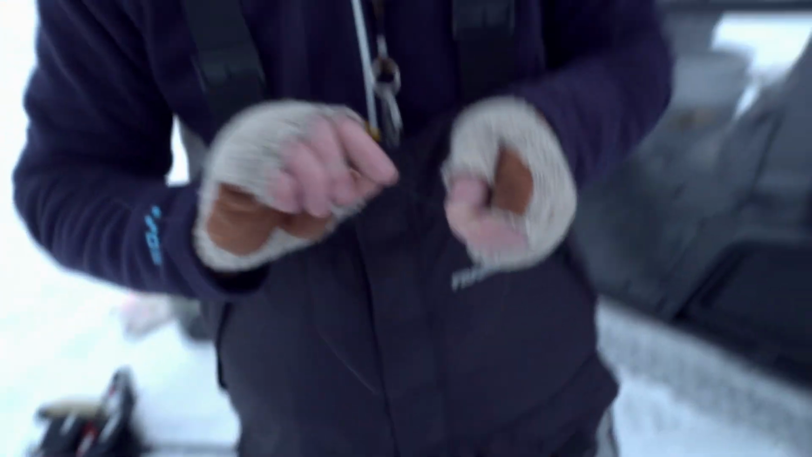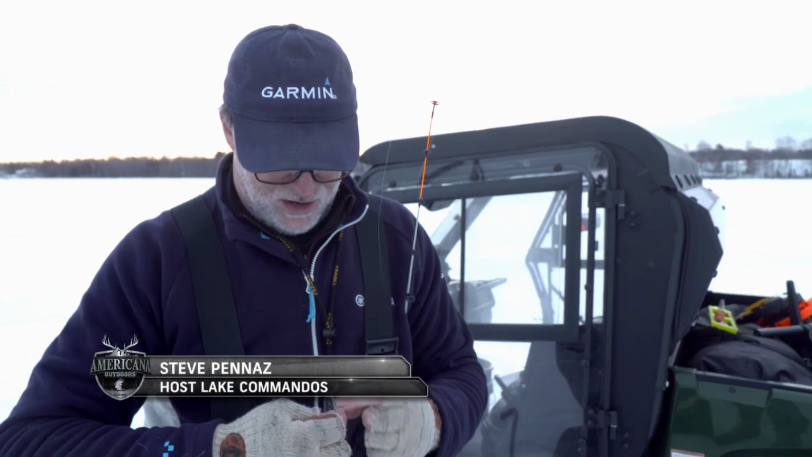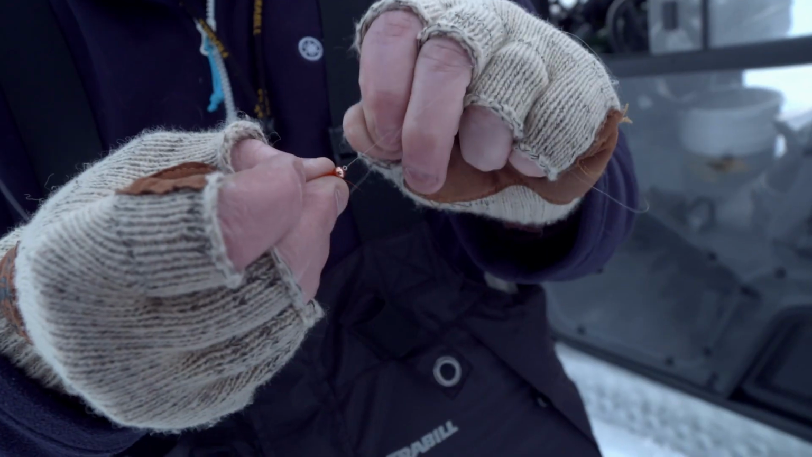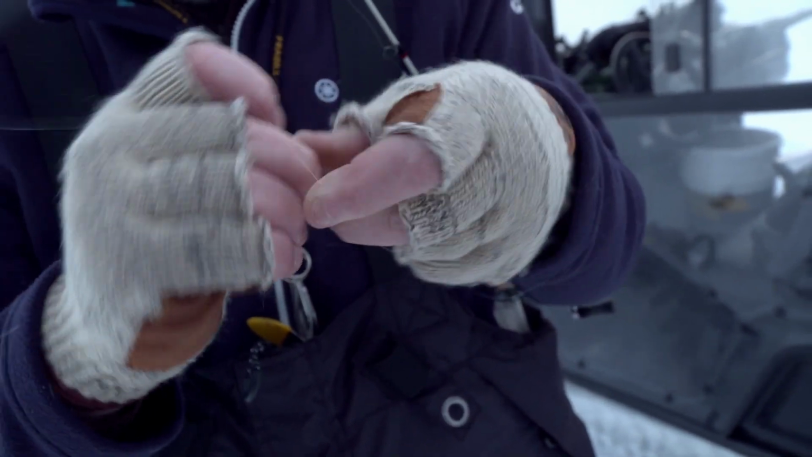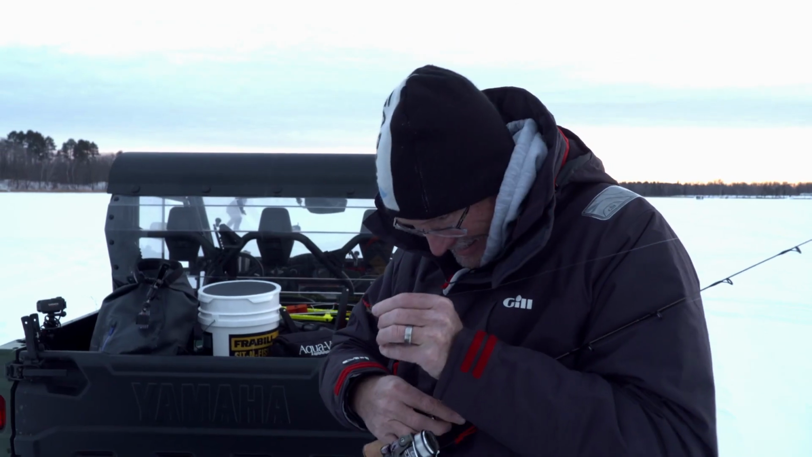And we've got 4-pound mono on here. Mono performs well in the shallow water. If we're gonna fish deeper water, we'll go to a braid or a super line, just for no stretch and sensitivity in that deep water. This is by far and away the smallest bait I've ever tied on in my life. Is it? Yeah.